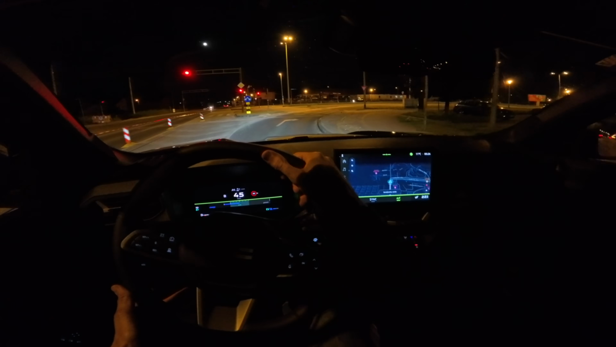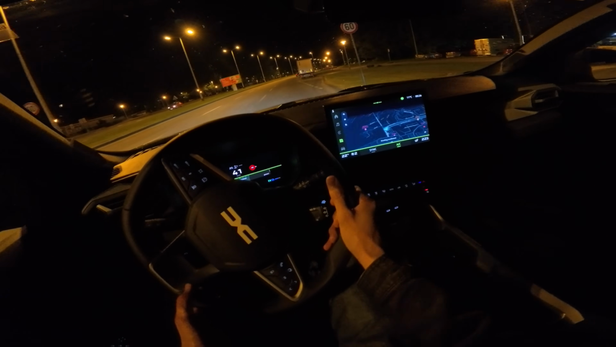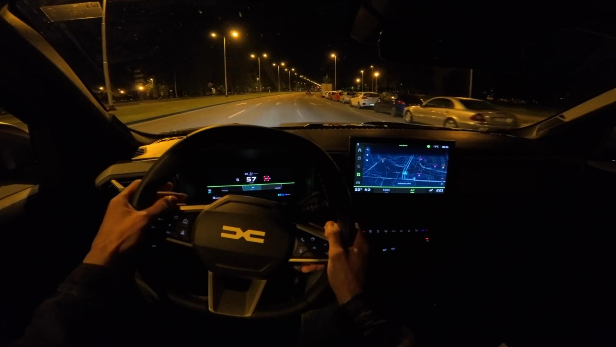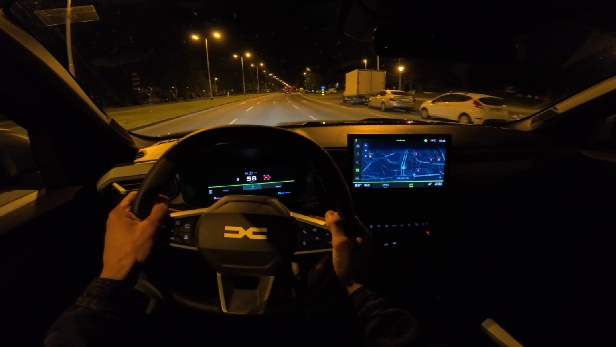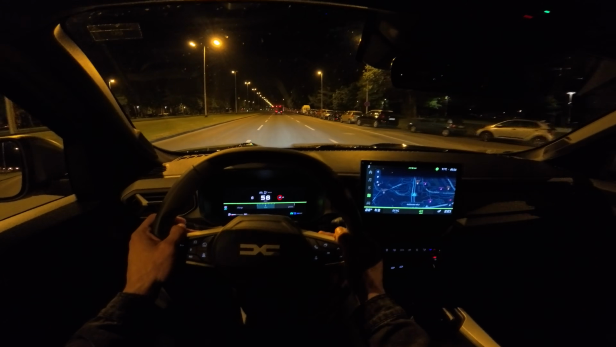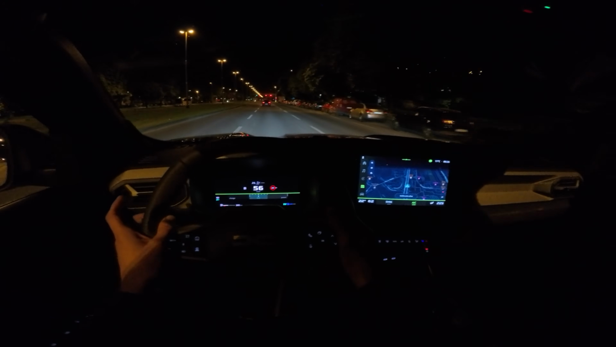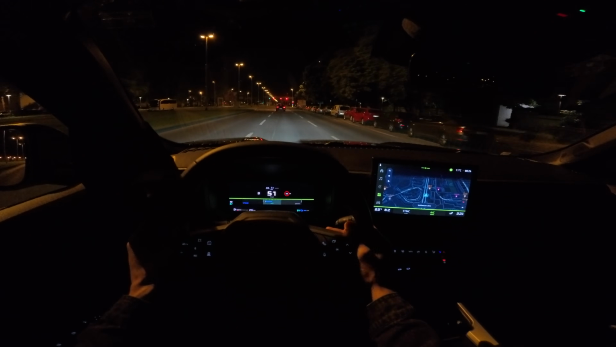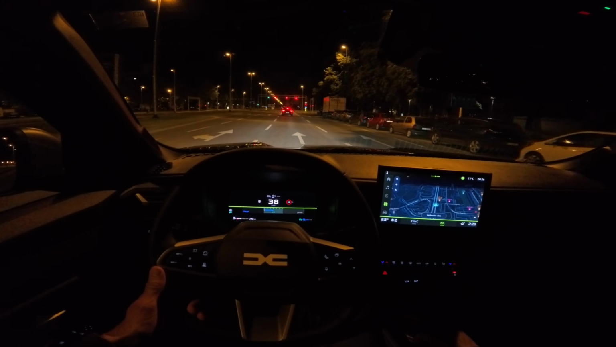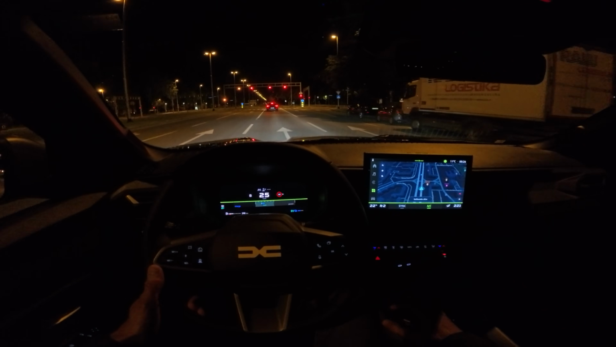Now this is a very roomy SUV. Since it has a longer wheelbase compared to the Duster, it has more legroom on the back seat, bigger boot space, cargo space, whatever you call that in your part of the world. And I love it. Honestly, the design is looking good, as good as the new Duster, and the Bigster is just a very affordable SUV. It's very competitive price-wise, and a lot of people are going to get this.